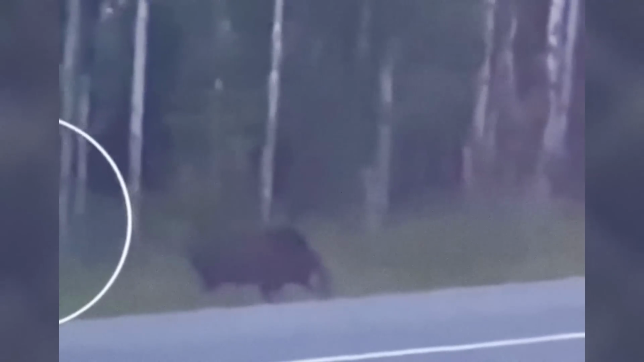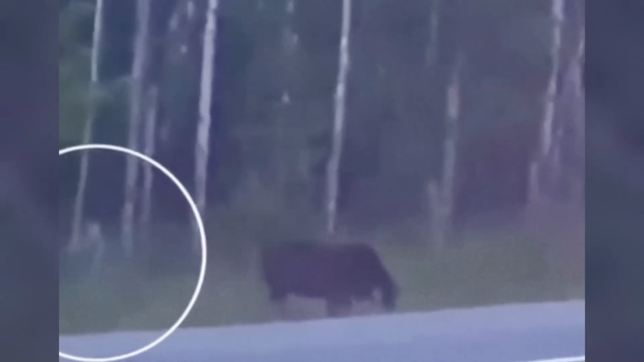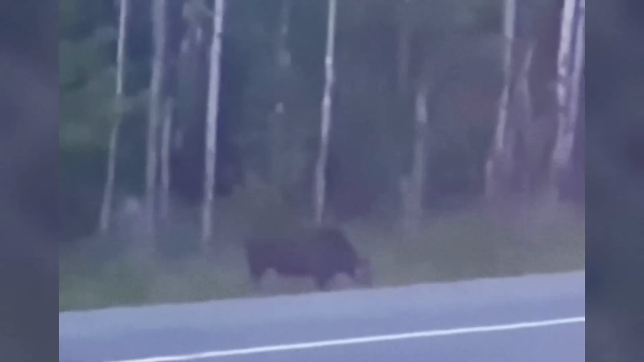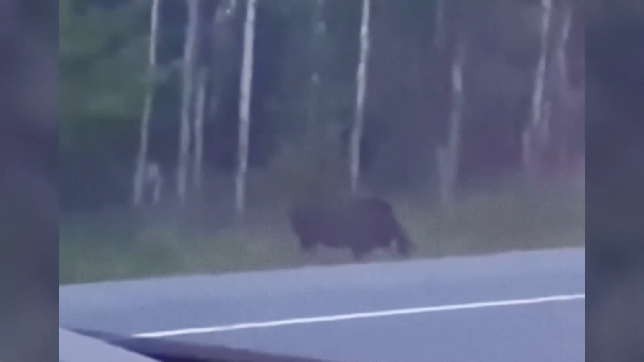Even though this creature appears to be stalking this moose, what we're focused on now is new information about the skinwalker that's in the tree. It appears it might leap and jump onto the moose. So one stalking it from behind and one in the tree. Again, there's not much information about this video and there's been no follow-up. Let me know if you can see both of the skinwalkers I'm talking about.